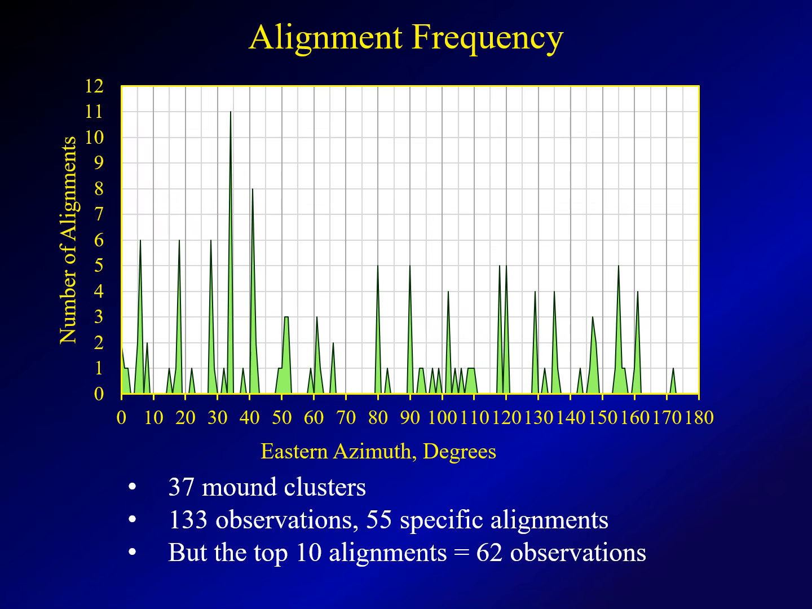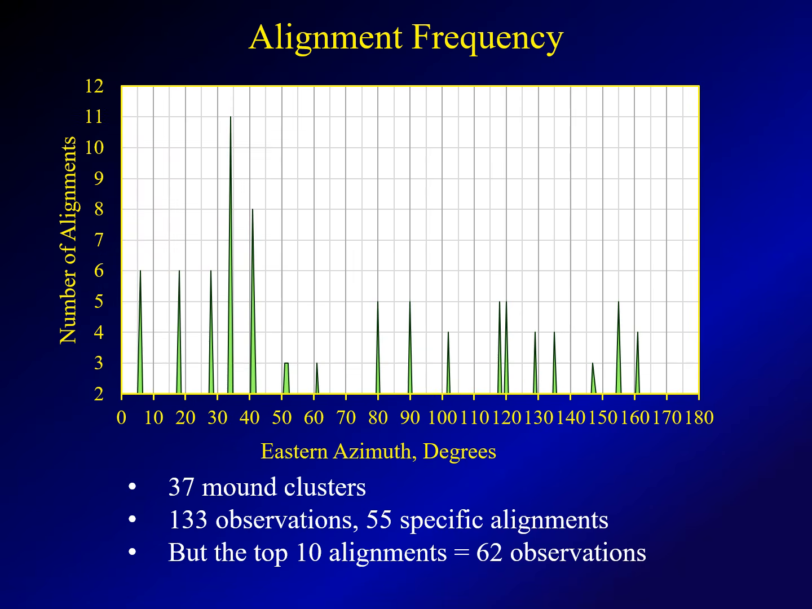So basically, I've looked at 37 mound clusters. Of those 37 clusters, I measured 133 observations, possible alignments, and they fell in 55 different alignments. However, if you discard the ones that only showed up once or twice, there are many fewer. In fact, the top 10 alignments account for 62 observations. About half of all the observations fall into these alignments.